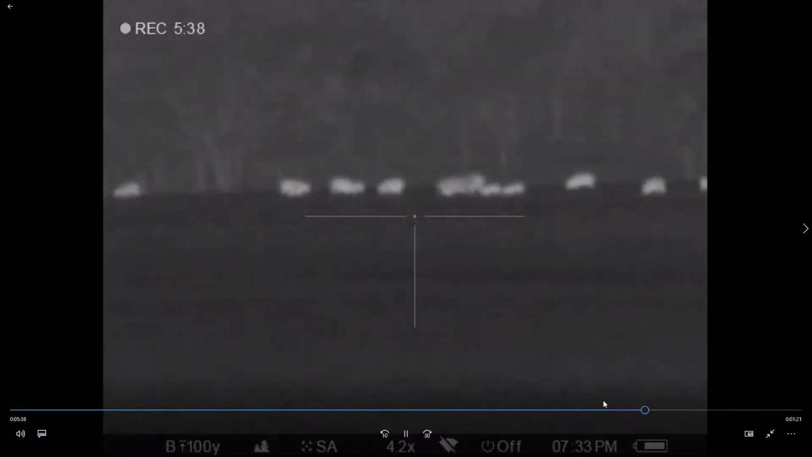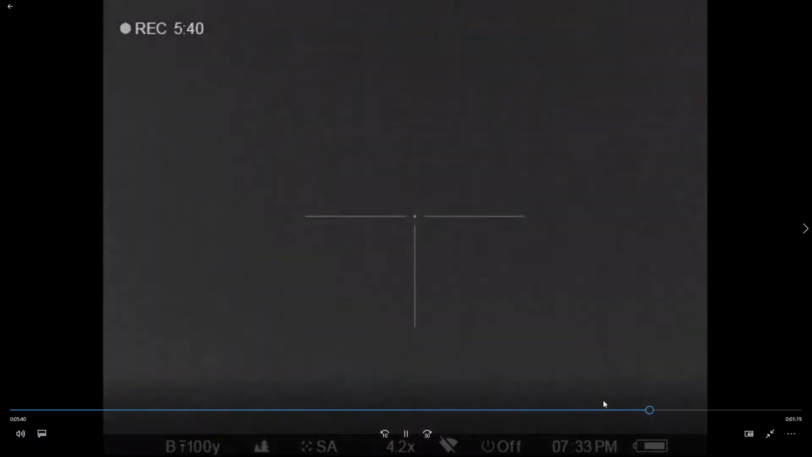All right, we stop. We get another look. They're still out there, probably 300 to 400 yards. That's pretty good. We aren't happy yet, so we're going to move up some more. You need to get close, because you're going to get one still shot, and then you need to leave a little running room. We stop, we look again. That's some pretty good size hogs in there.